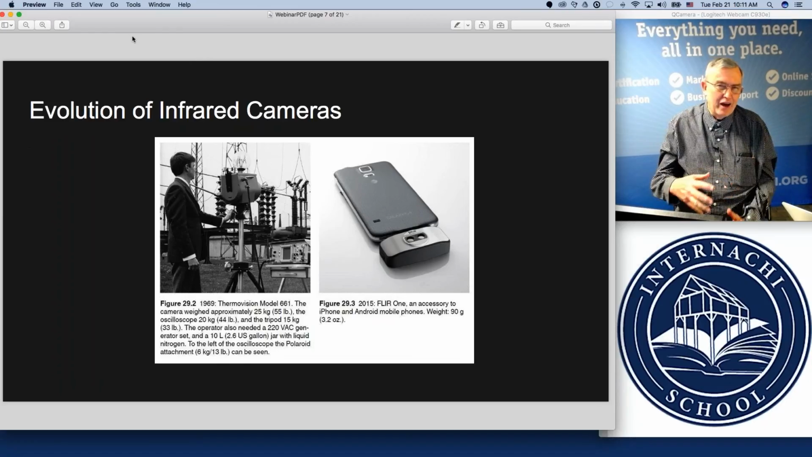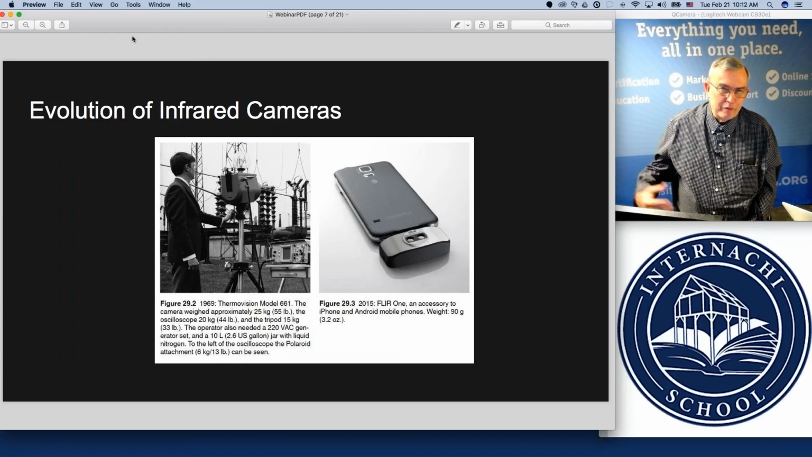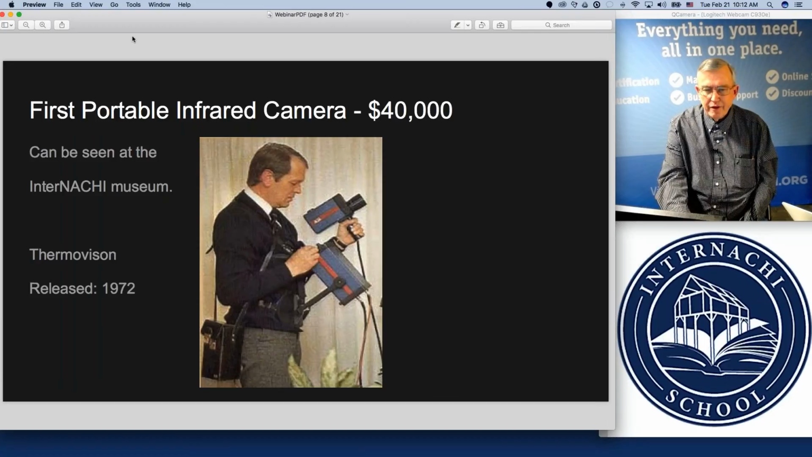So it's amazing how the cameras used to be big and bulky, and now we've got them down to the size that they can attach to a cell phone. So technology has really developed thermal imaging cameras. Let's go to the next slide there.